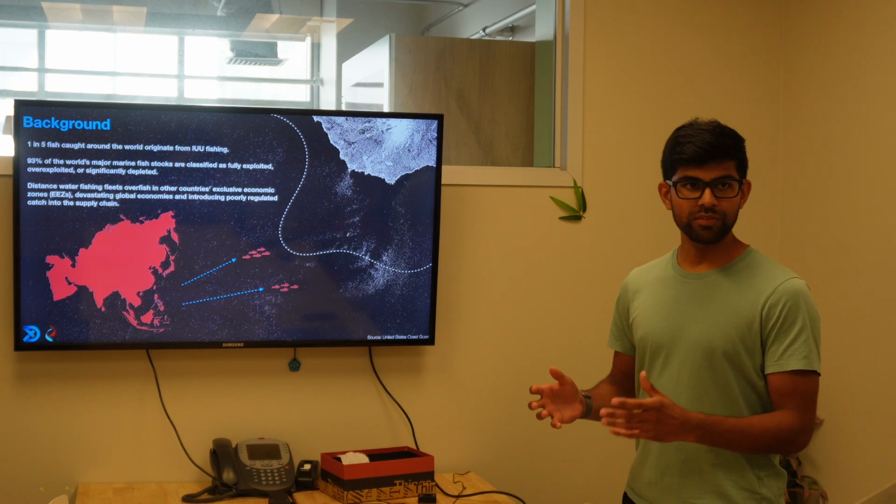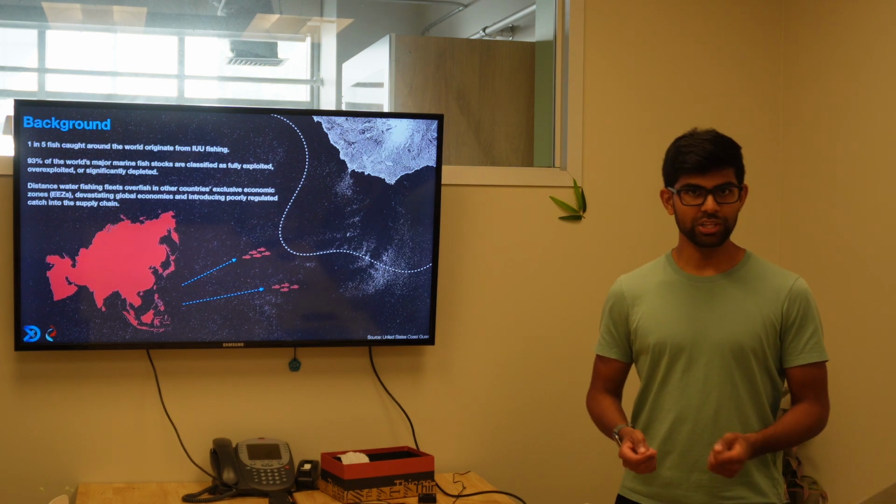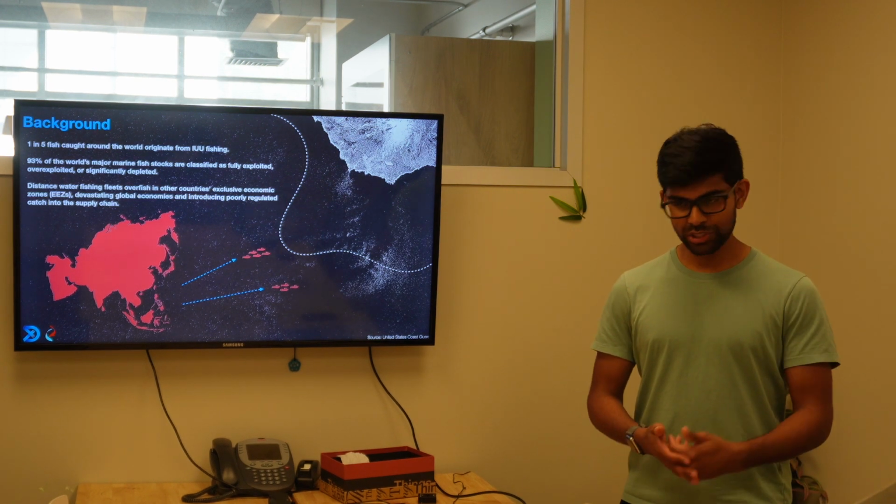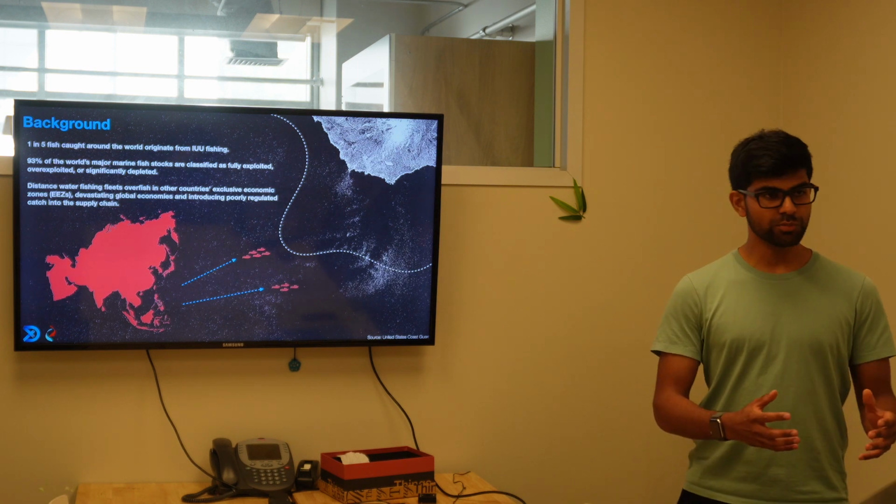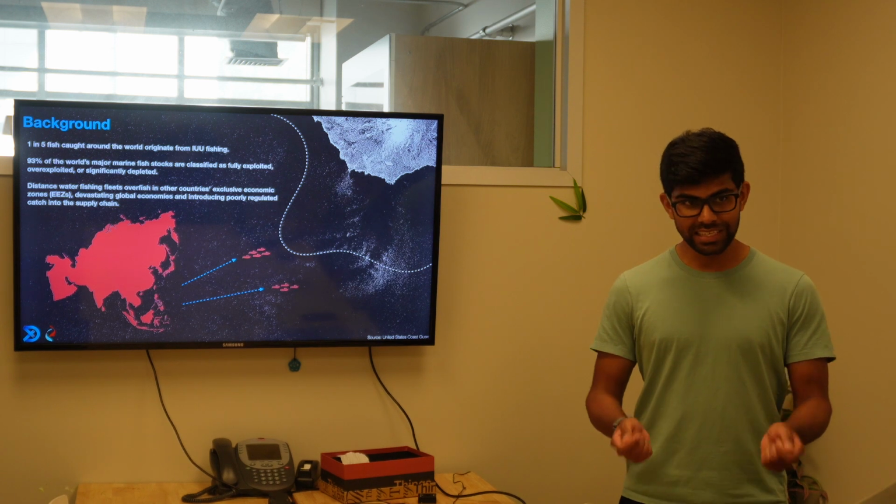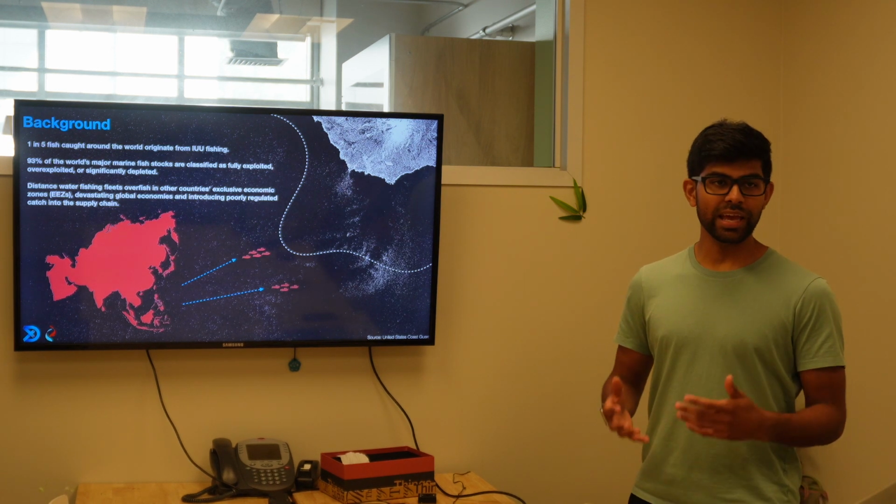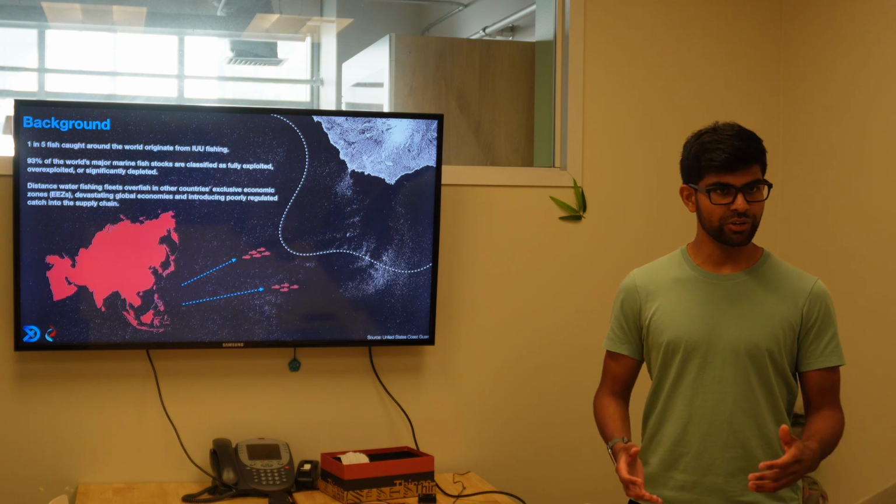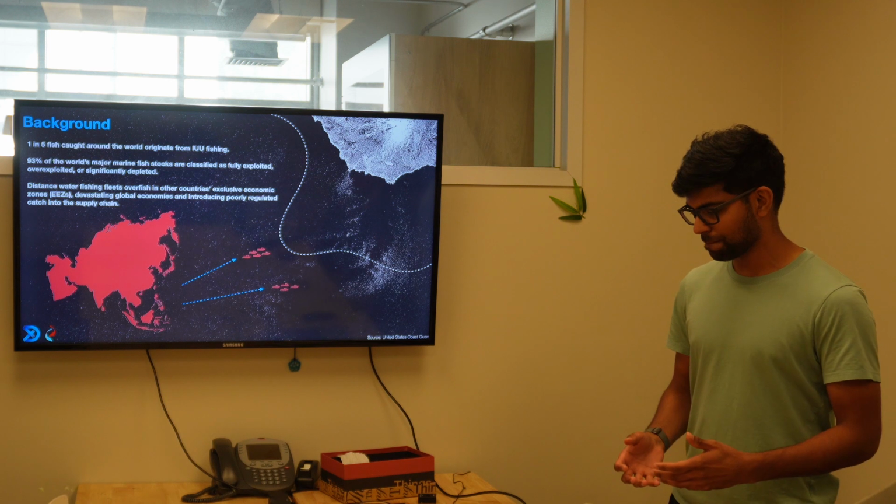Almost all life on land depends on life in the water. And it's estimated by the U.S. Coast Guard that 93% of the world's major marine fish stocks are classified as fully exploited, overexploited, or significantly depleted. That's crazy. If we can't sustain our marine biospheres, we are sure to lose our land biospheres as well.